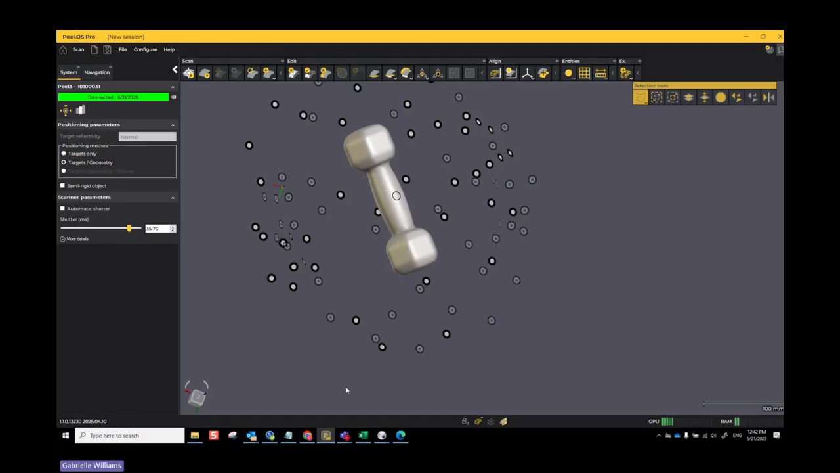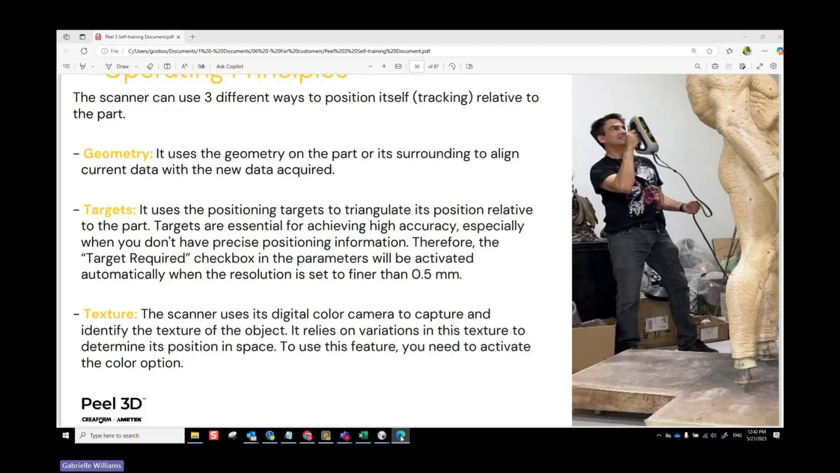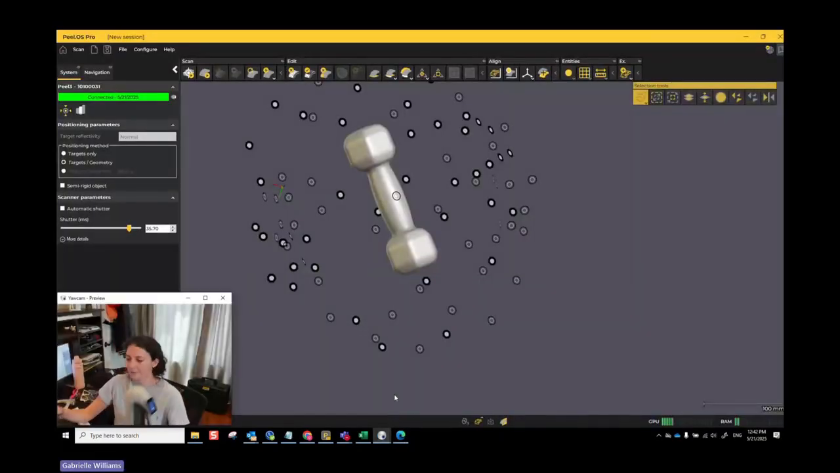You can also do that by clicking over here on the LCD screen, where you also have a little sun and moon icon. That'll change it from automatic shutter to dark mode or light mode. But I always leave it here just because it's easier and the scanner does most of the work for me.